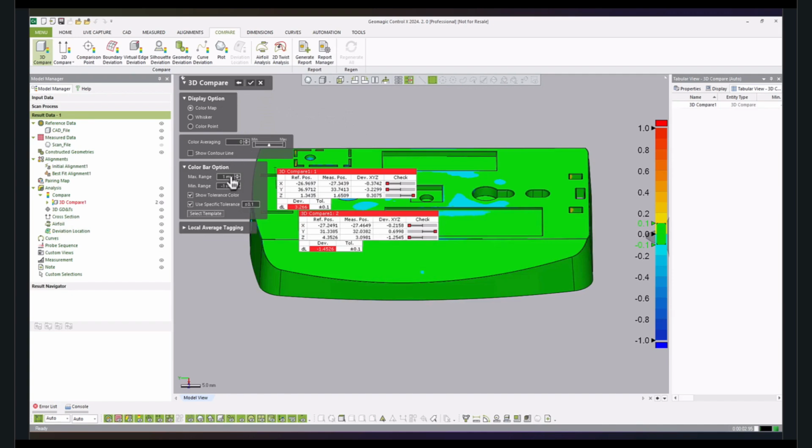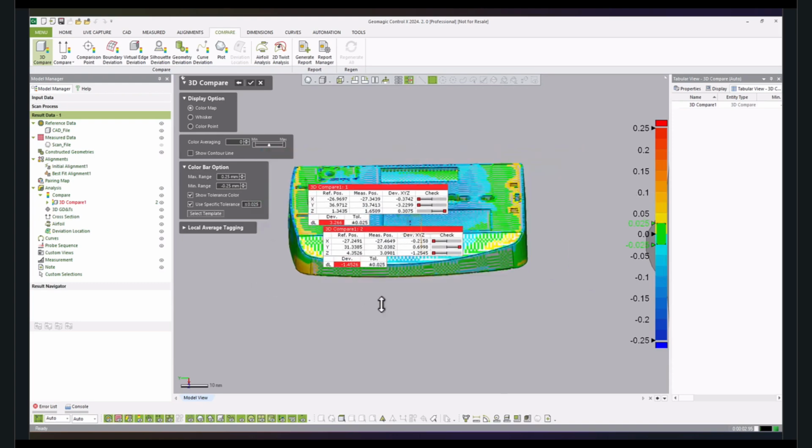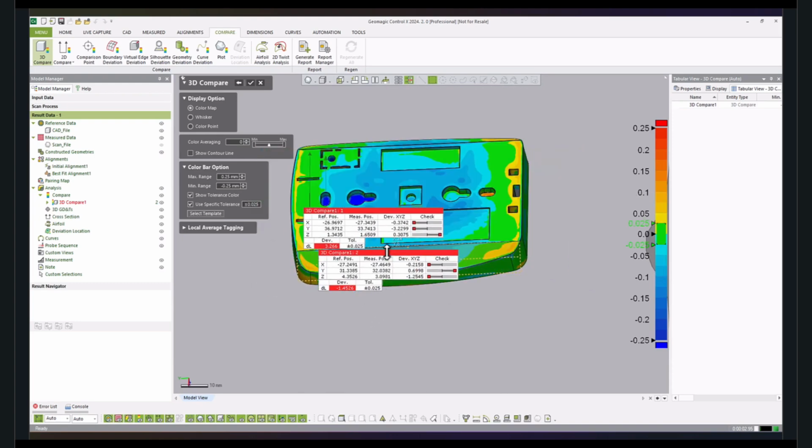Here we can go ahead and set the max and min ranges. So I'm adding a max range of 0.25 and a min range of negative 0.25 for our color scale, and I'm adding a specific tolerance of 0.025.